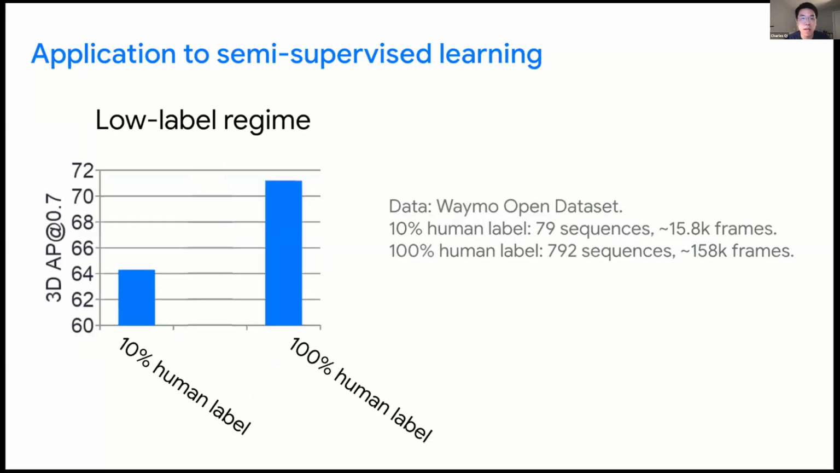So one application is in the low label regime. Considering this experiment, we compare the student model performance when it is trained on 10% human labels, meaning 79 sequences in the training set, and using 100% human labels, meaning 792 sequences in the Waymo Open Dataset. Notice that even with 10% data, there are a lot of frames because in each sequence we have 20 seconds at 10 hertz.